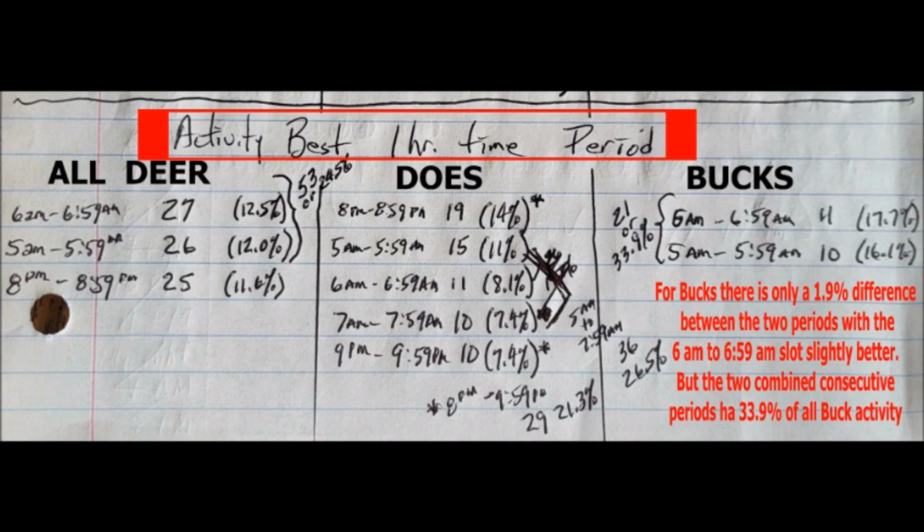Again, only a 1 deer difference between the 2 periods. But if you combine those 2 hours, from 5 a.m. to 6:59 a.m., you had 33.9% of all buck activity.